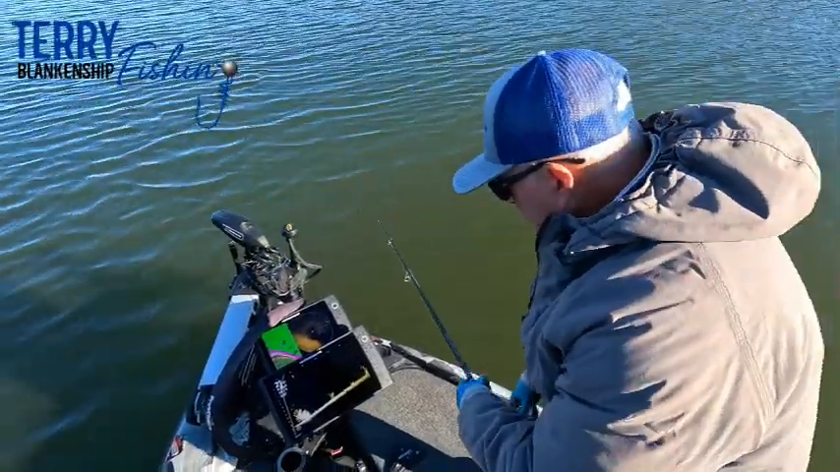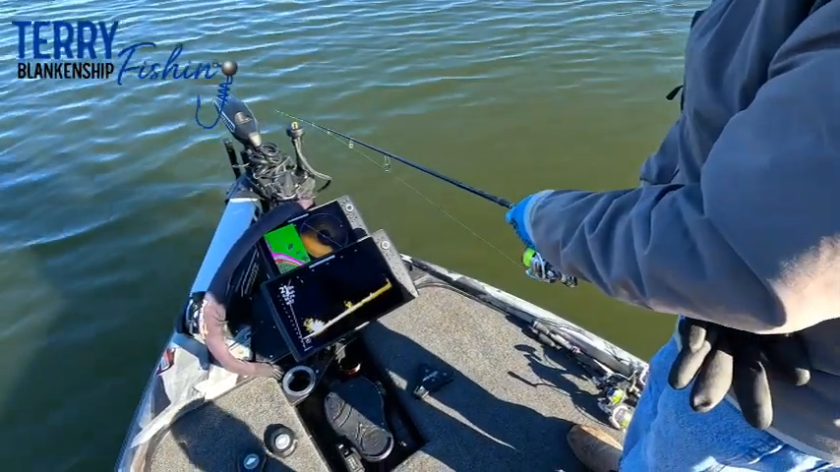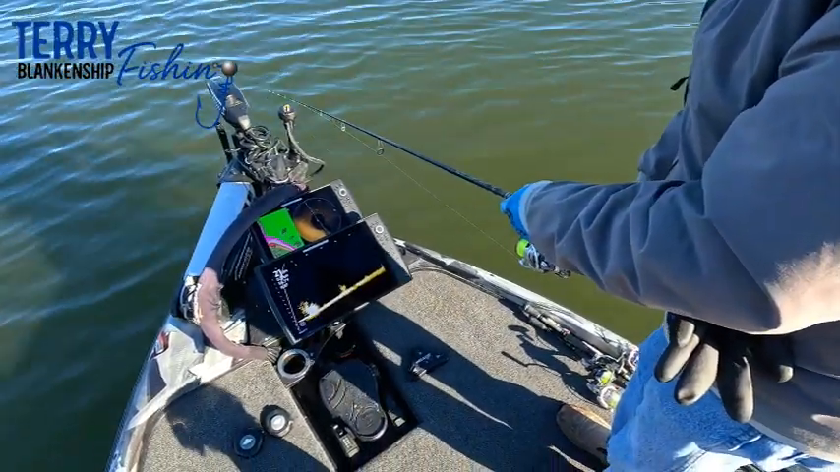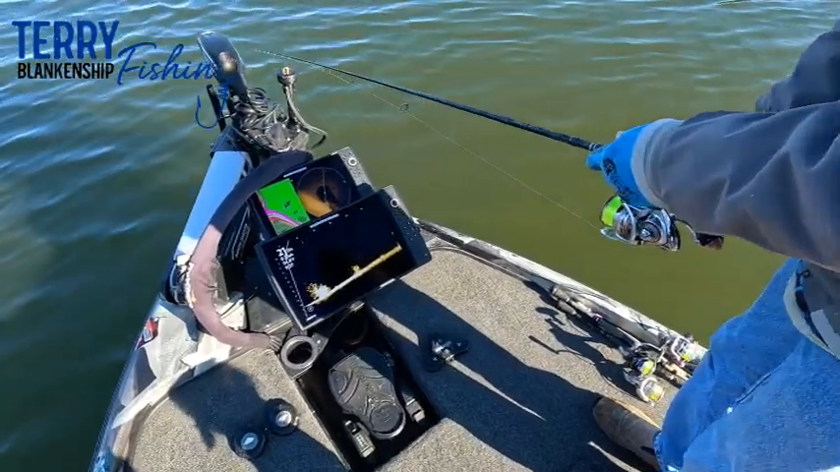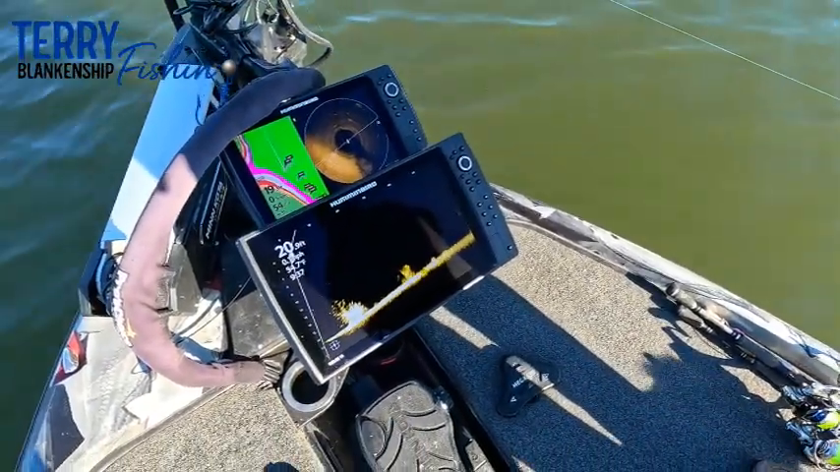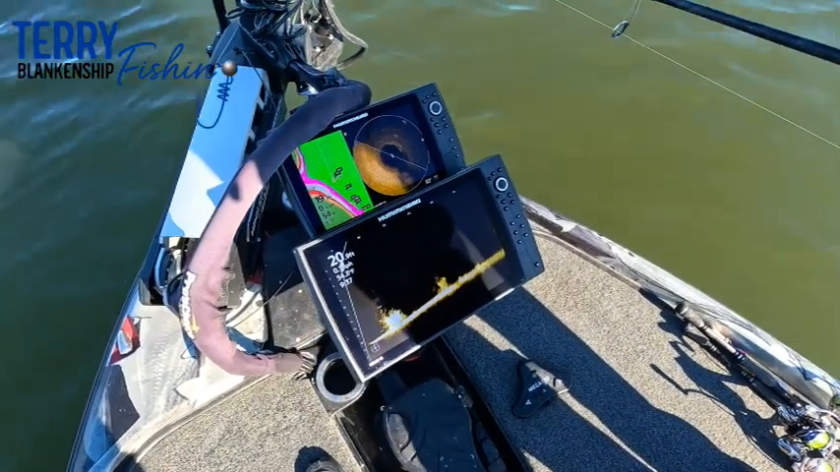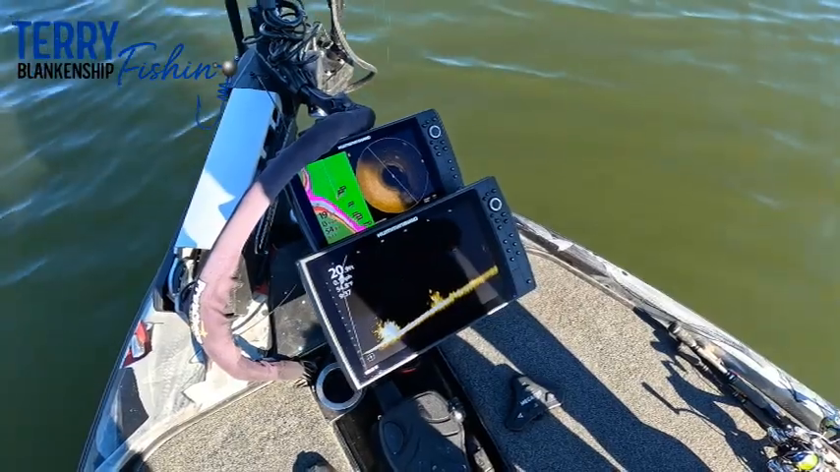There's my jig right there. And like I said, I'm going to try and ride it right along the edge of that brush so that I can get one to spot it. When they spot it, and if it just hangs there long enough, a lot of times they can't resist and they'll come out and smack it. There he is.